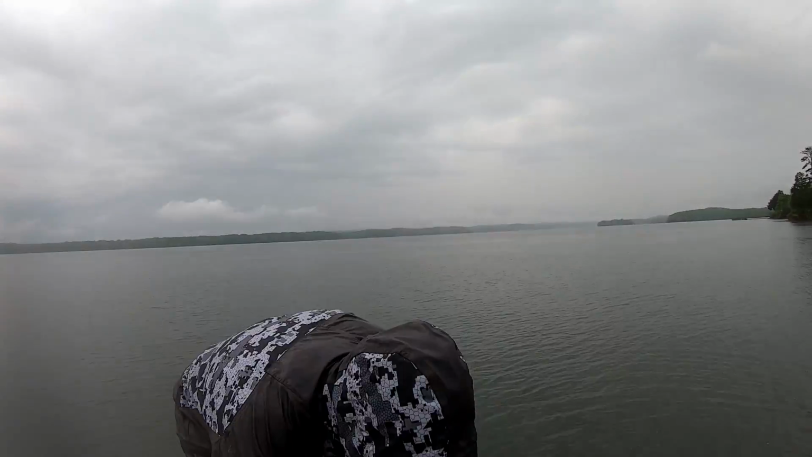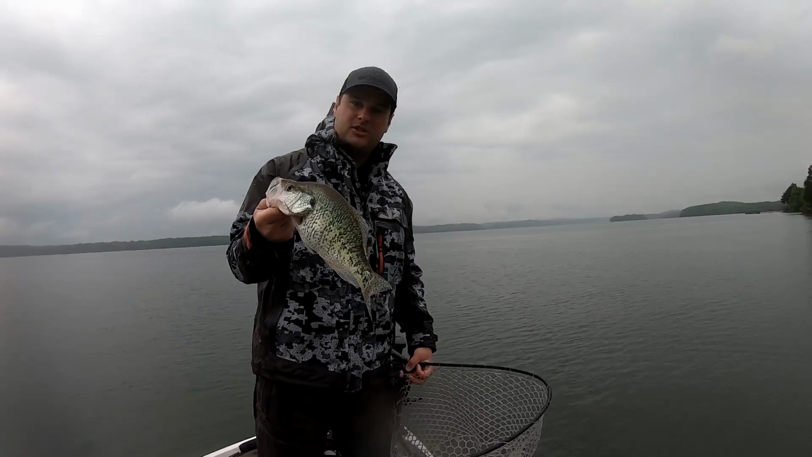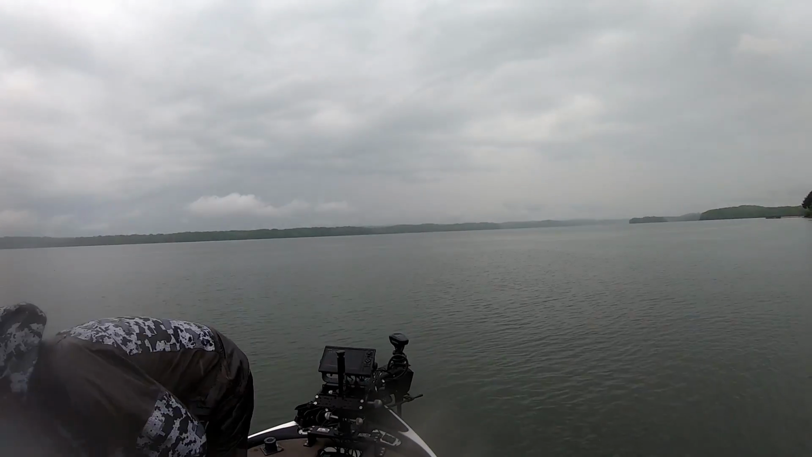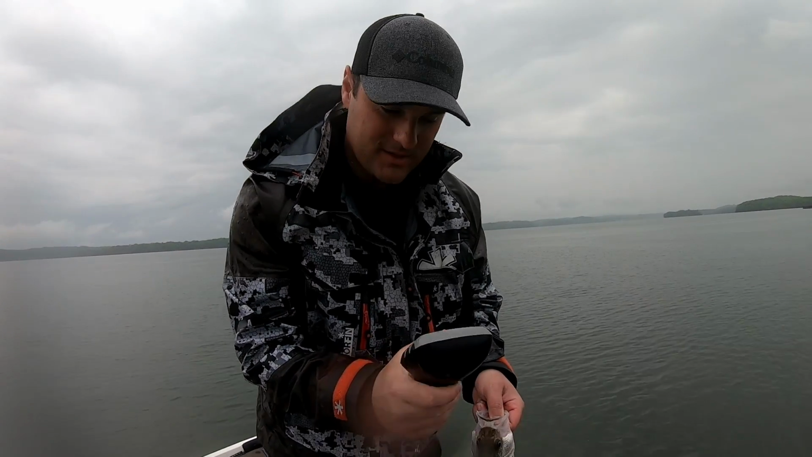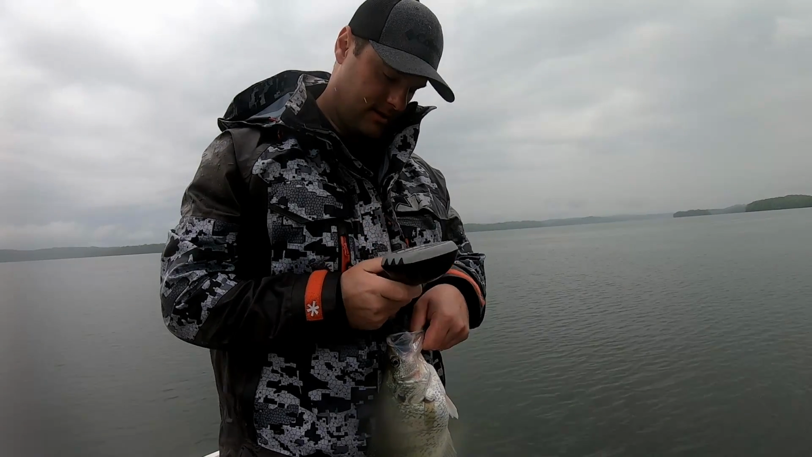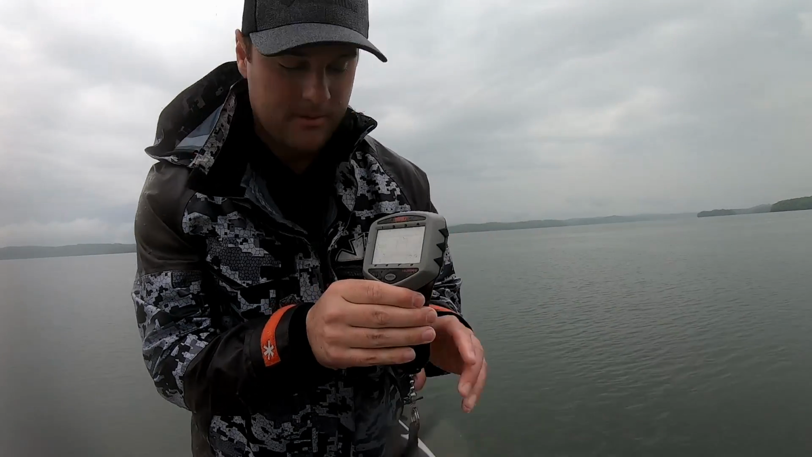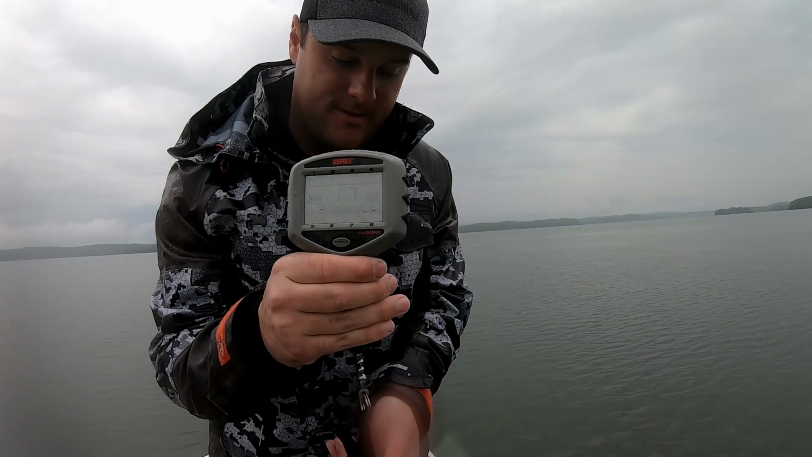There's a nice female. Spitting jigs. There's a light bite, that's for sure. That might be some money. I hope the lens is not too fogged up for everybody. Alright, let's see which. 1 pound. Nope. 1 pound, 8 ounces. Pound and a half.